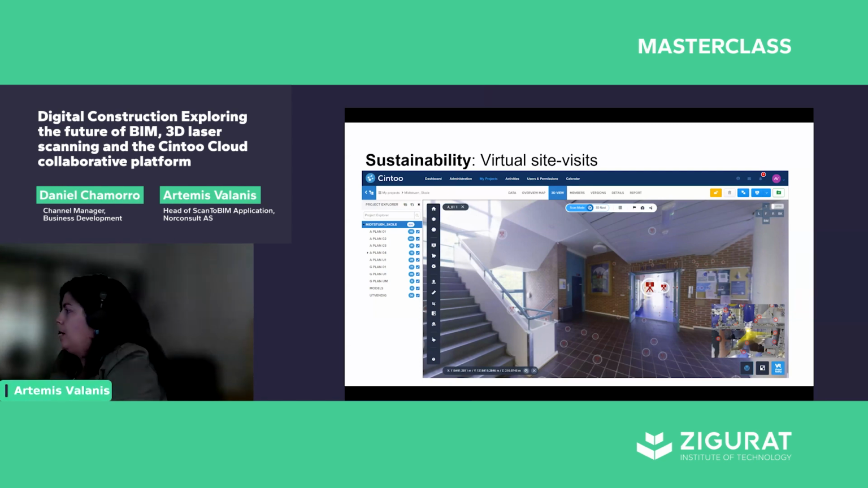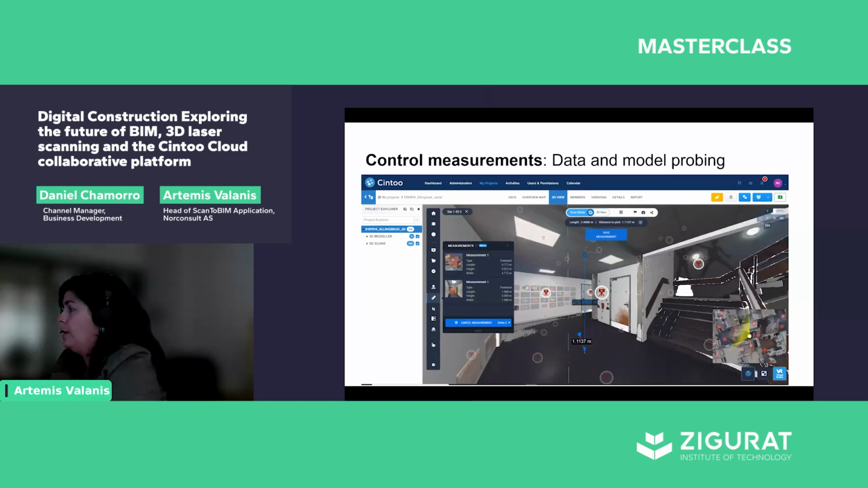By uploading all of our scans together with panorama images on the Cintoo viewer, we are able to easily navigate through areas that we have scanned. We are able to take some measurements and cross-check dimensions. We are able to check coordinates or heights on specific locations.